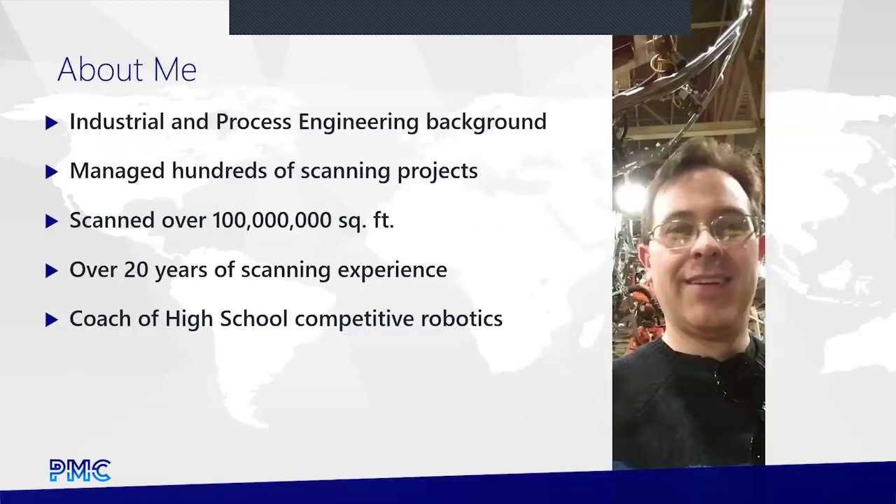So a little bit about me, again, just to give some background. I've personally scanned over 100 million square feet. As a company, we're getting close to 1 billion square feet, and I've been scanning over 20 years at this point, between actively being out in the field scanning and managing a team of people that are scanning.